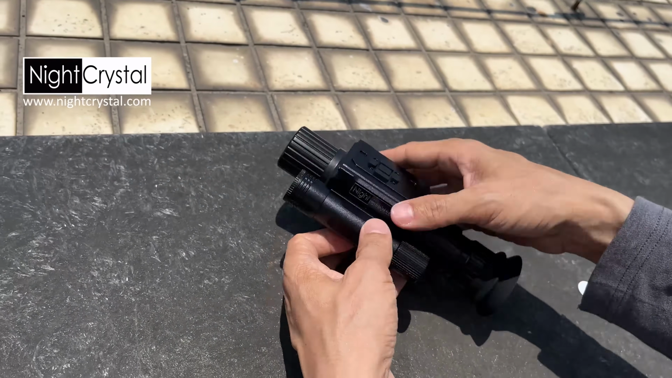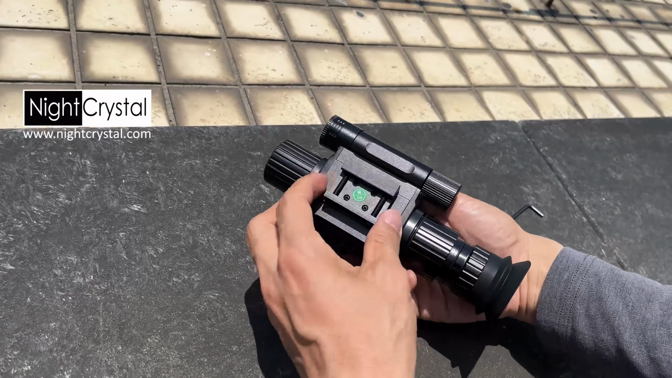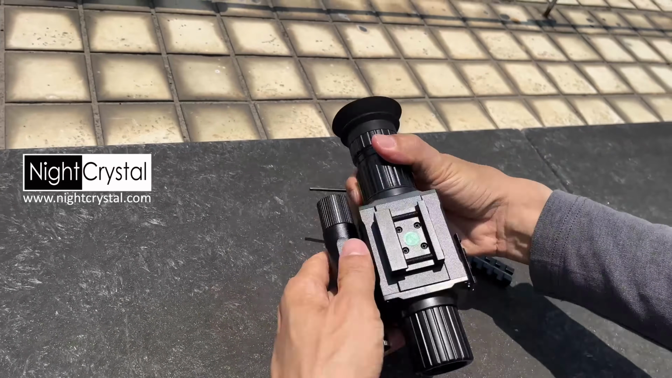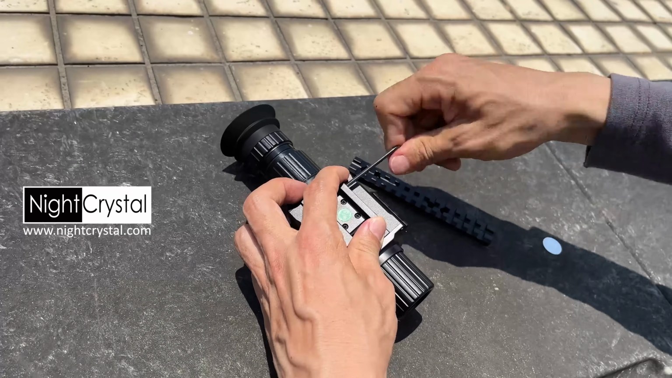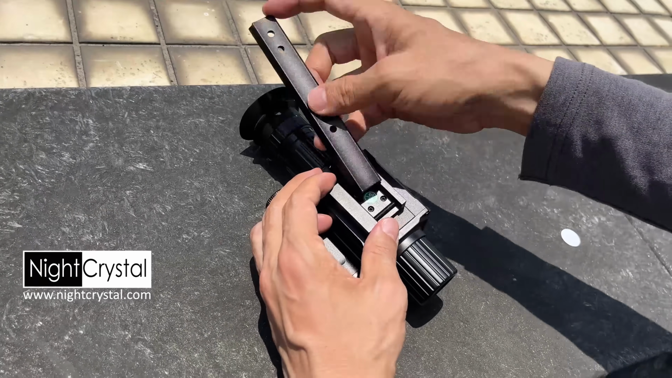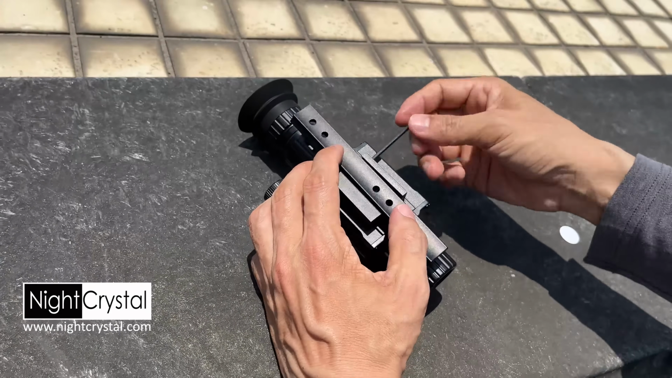The NightCrystal M6 comes with an integrated Picatinny rail mount, allowing easy and secure attachment to compatible rifles and accessories. Use the provided hex screwdriver to loosen the mounting screws, position the scope on your rail, and tighten the screws to lock it in place.